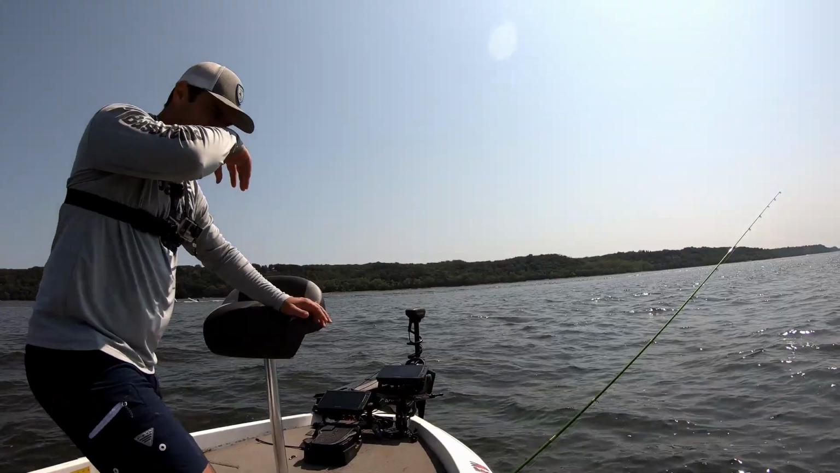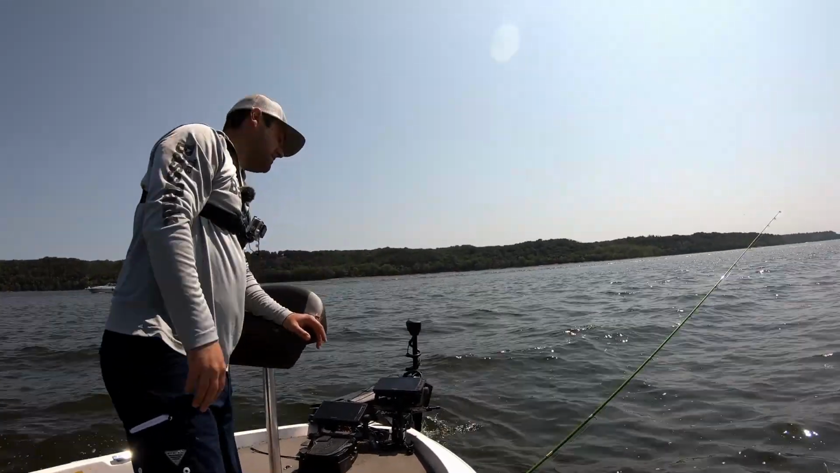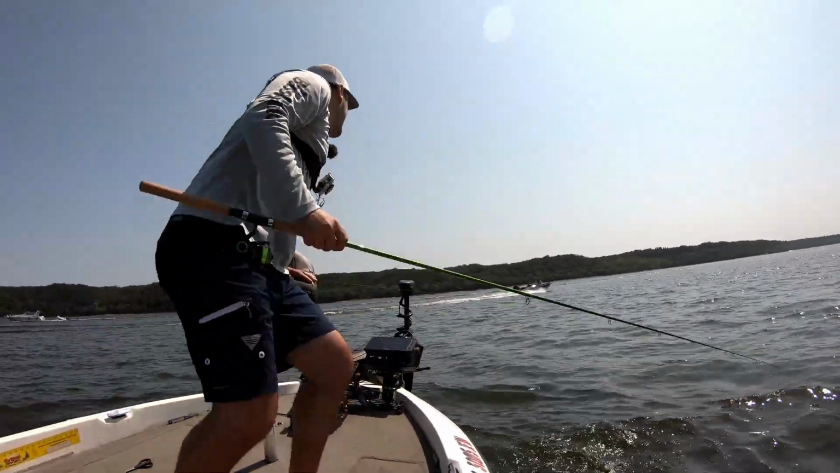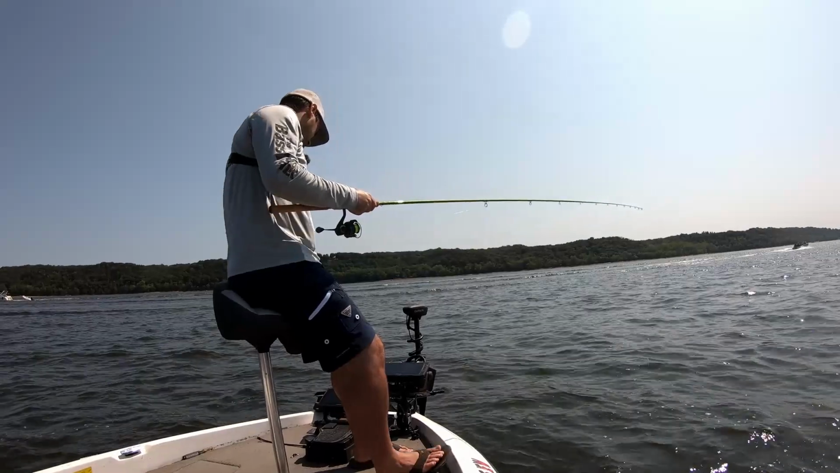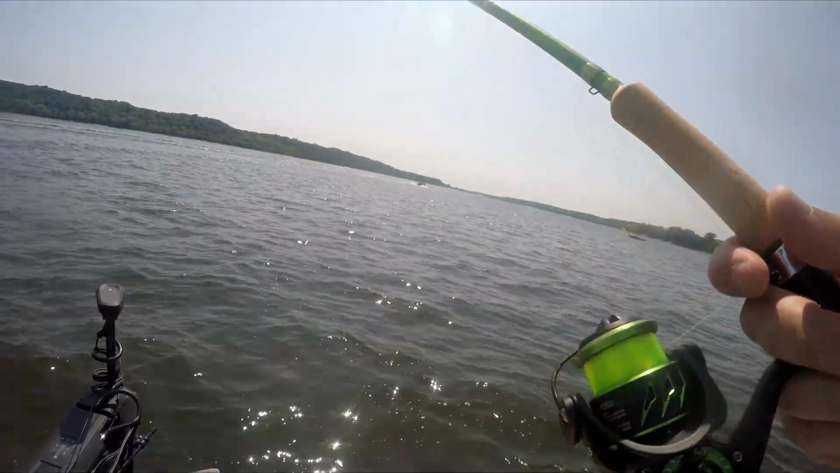Again, the main point of these hair jigs, you're trying to mimic a school of bait fish swimming by. A lot of these white hair jigs look like your local bait fish, whether you got shad or we got shiners in this system as the primary source of feed for these crappie.